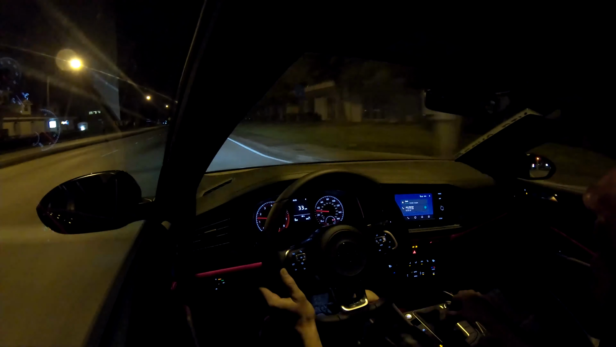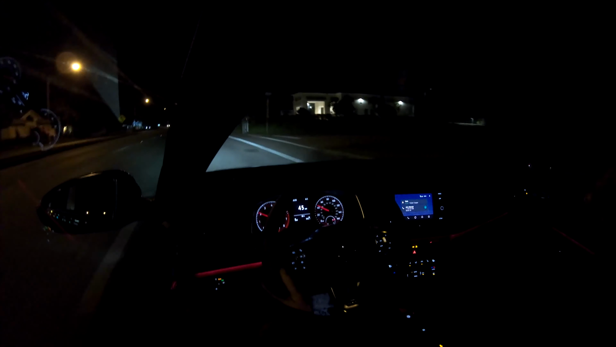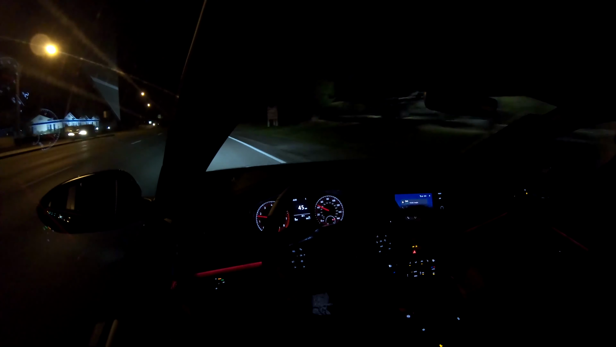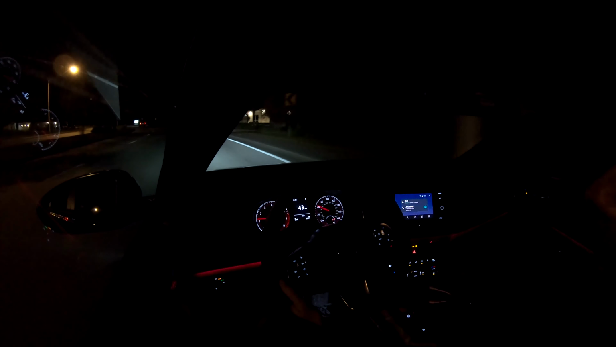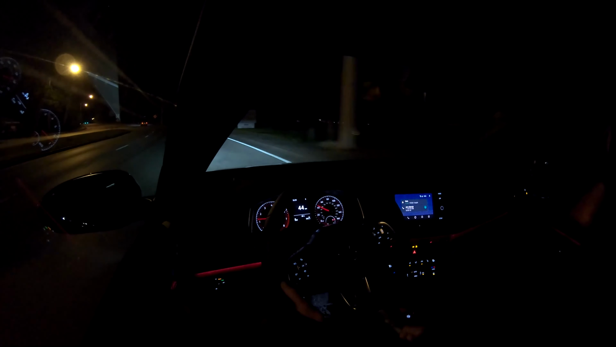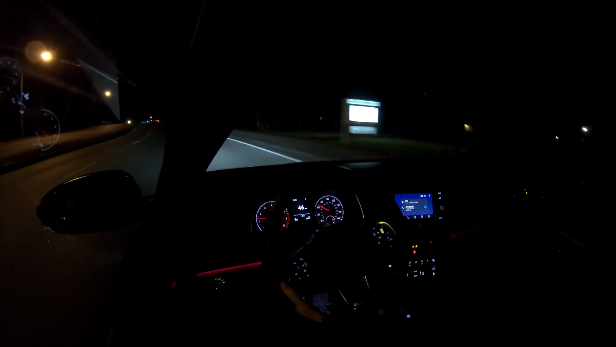When the clutch is pushed in, you do not see that number. When I go to switch gears, it'll disappear, and as soon as I let off the clutch, it'll show you what gear you're in and give you a suggestion for the next gear. I guess you could call it a shift light. They try to tell you what gear to be in for maximum fuel economy.